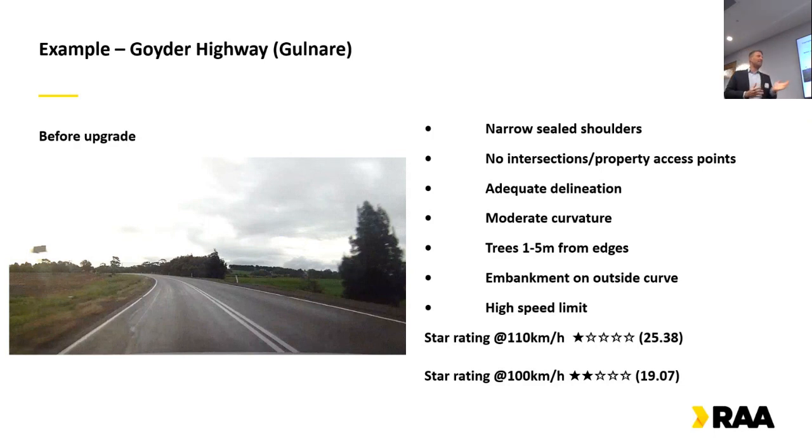So initially, this section of the Goyder Highway up near Clare was a 1-star section. We're talking about this 100-metre segment pictured. It was a 1-star section of road, 110 kilometres an hour. You've got the curve with the embankment and trees on the outside of the curve. So this was rated 1 star. Following the reduction in speed limit to 100, that actually caused an incremental star rating increase to 2 stars.